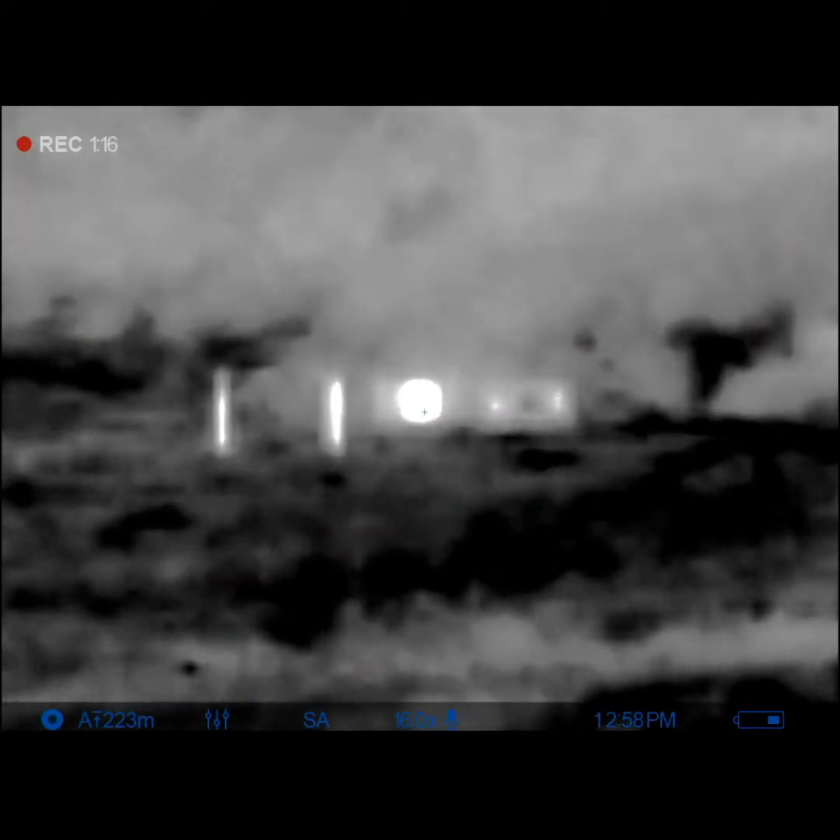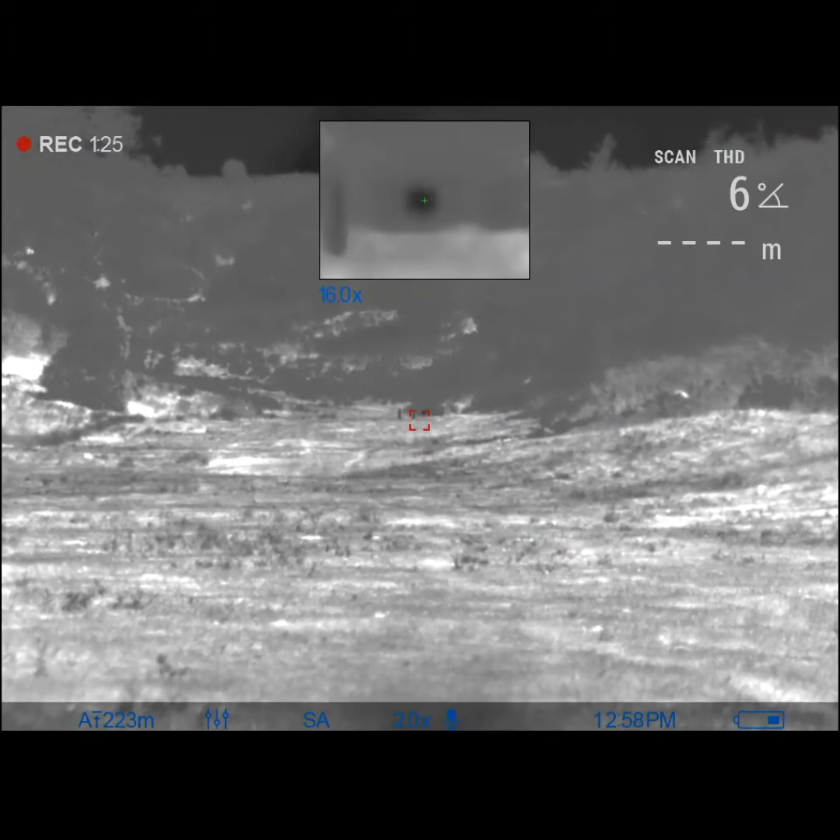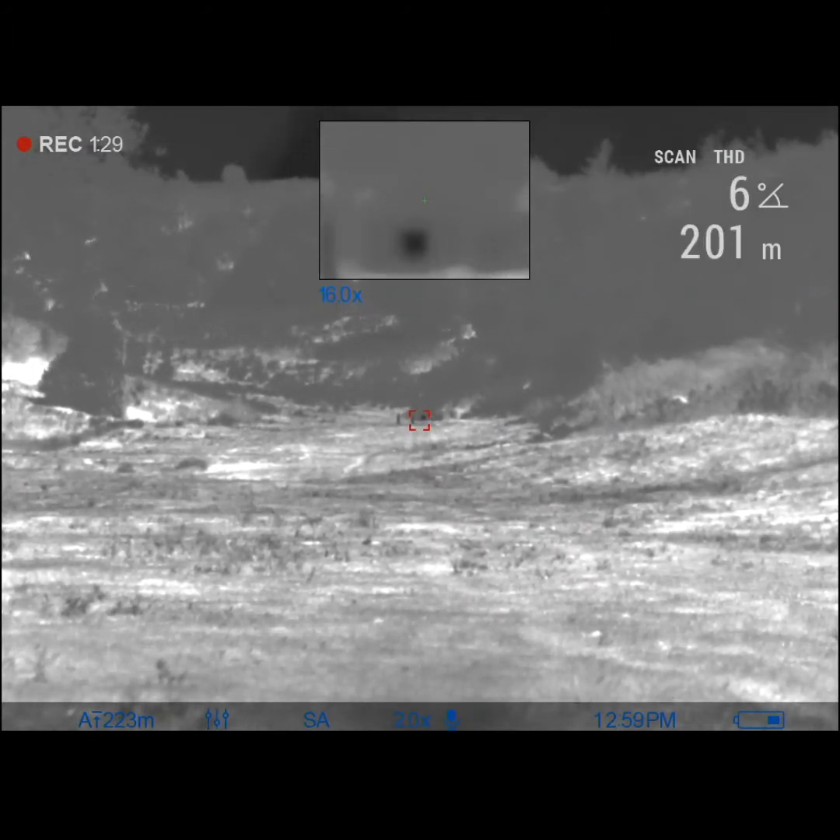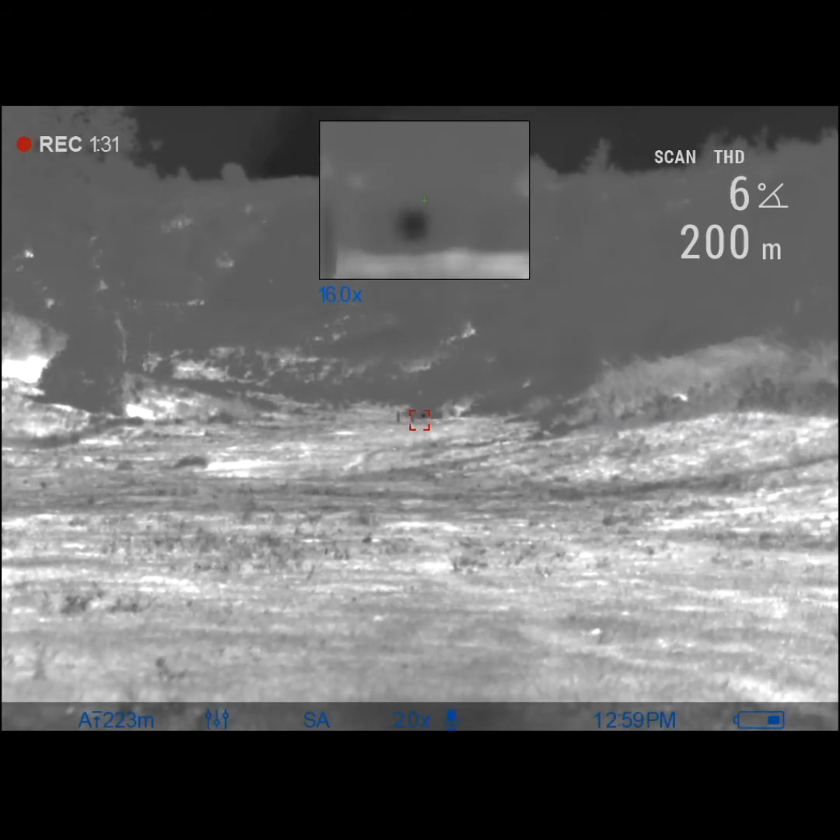So don't be afraid to play around with these settings. Go from white hot to black hot. Obviously on black hot, it's still readable, but it's not quite standing out as much. 199 metres, 201 actually. On white hot, it stands out pretty good. So I'm happy to take a couple of shots of that.